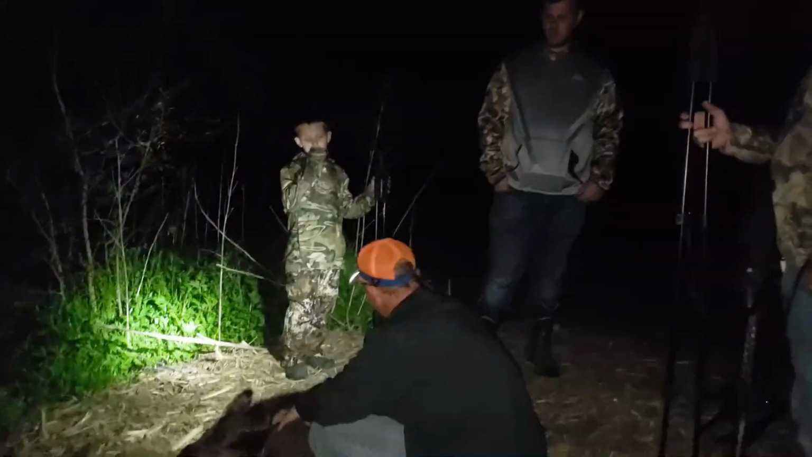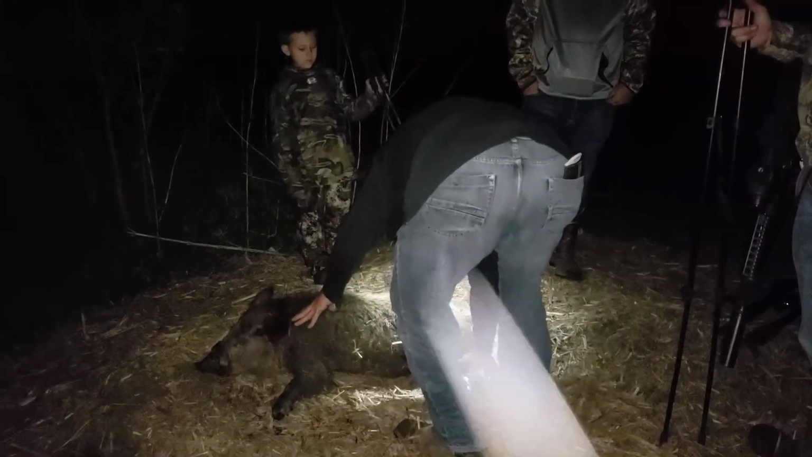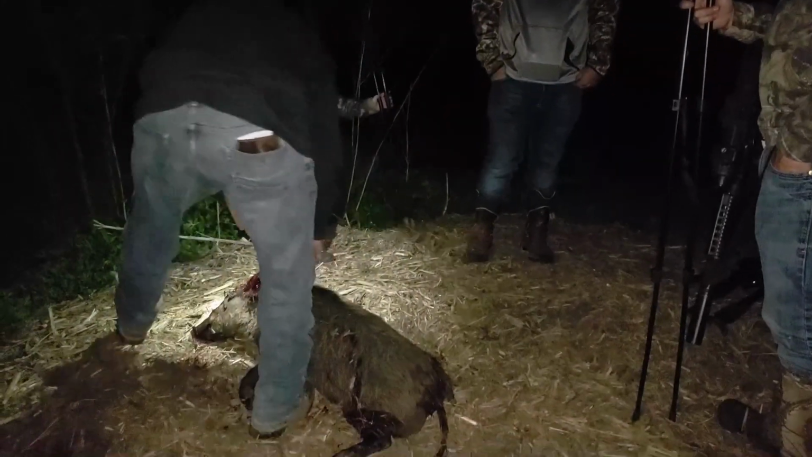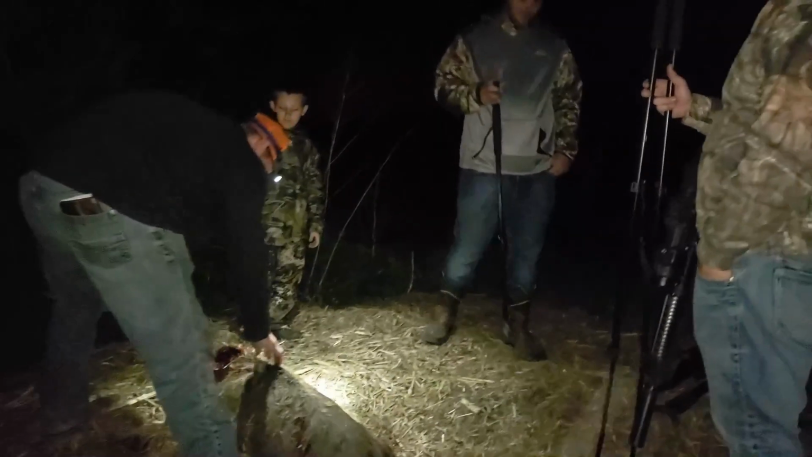So anyway, before I show you the big pig, I ran over to where they were, where the shots were fired, to see what they did. Here's what they got. There you go. And there's another pig. They shot a big old boar back there. We're going to go back and take a video and some pictures, but they got another one over here. Got a face shot.